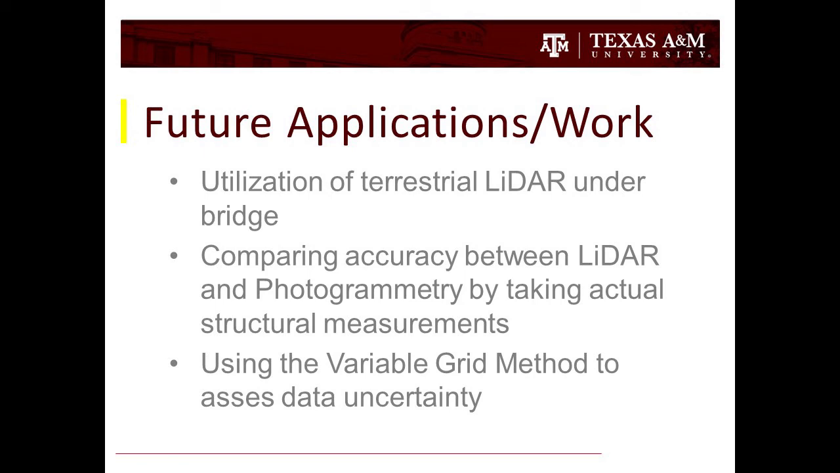Or we could use the VGM tool, the Variable Grid Method tool that was designed by the National Energy Technology Laboratory, to assess the data uncertainty on both of the models. Those are all potential plans that we have for the time being, and maybe even try to turn this into a paper by doing some more intensive quantification and analysis.